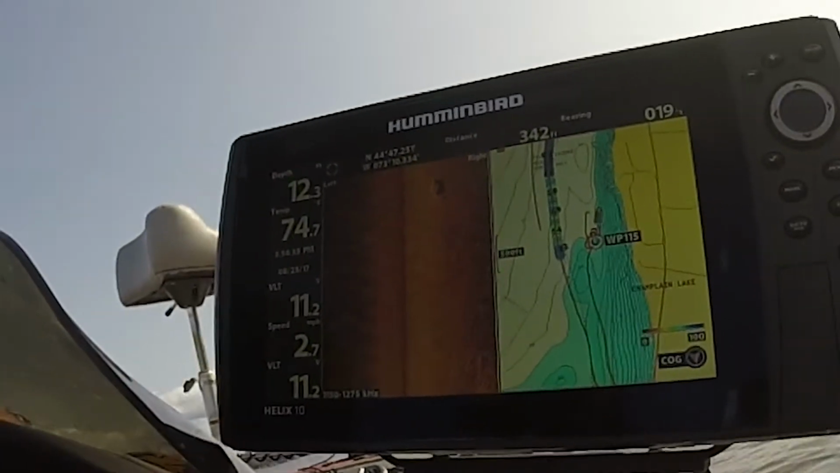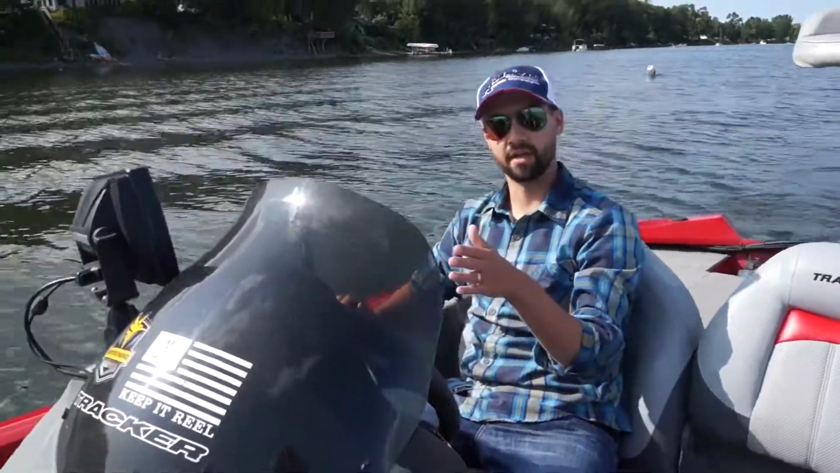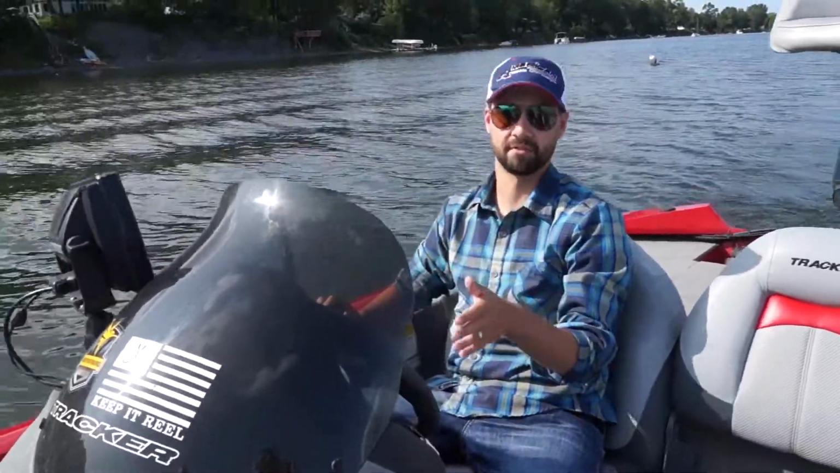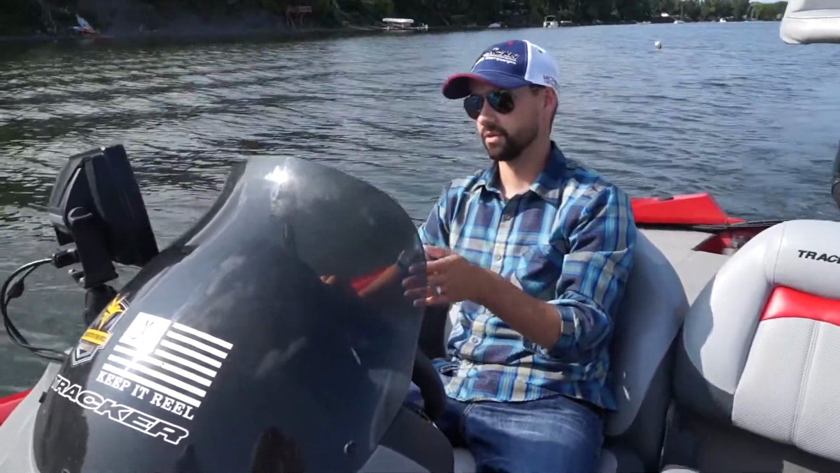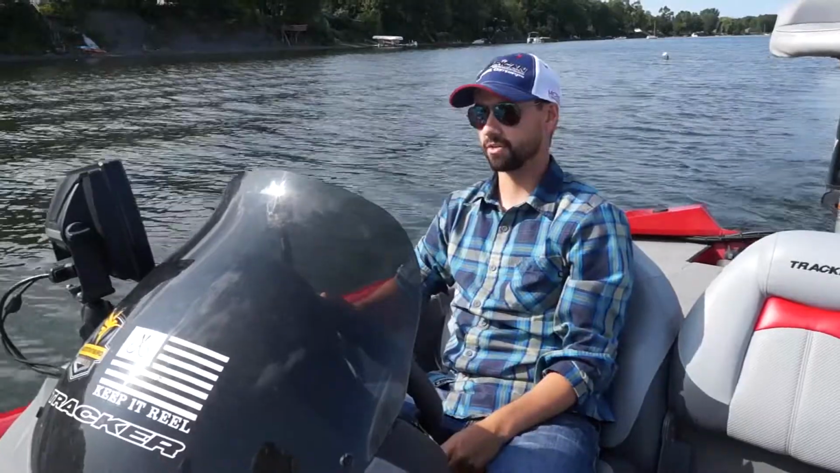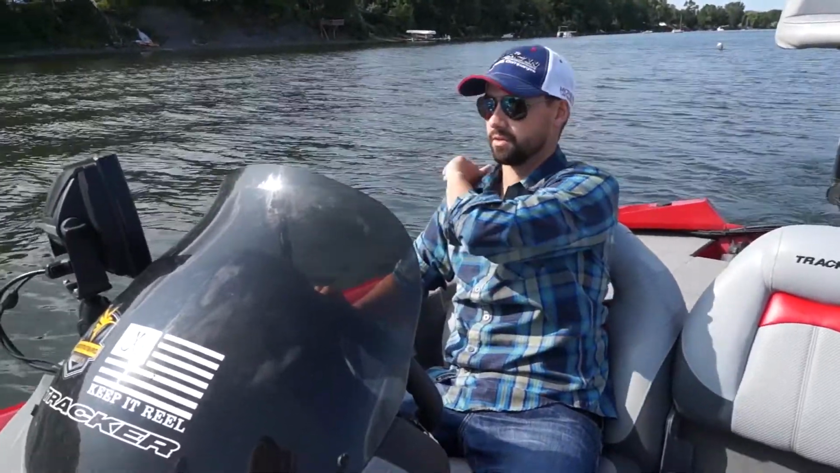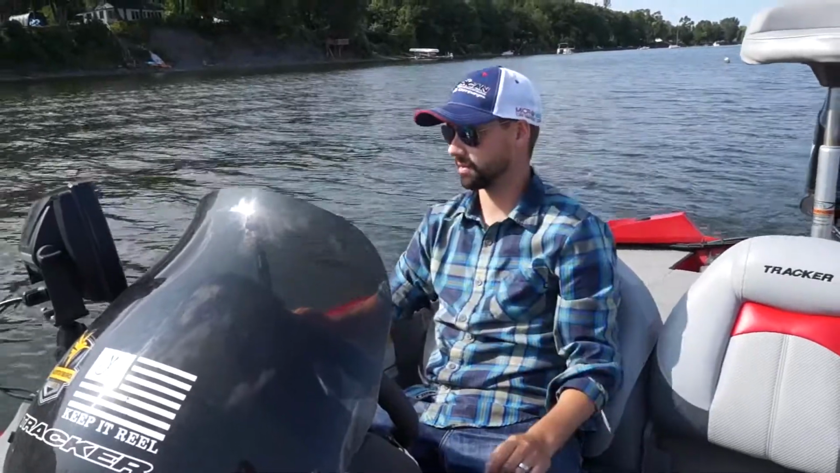I have a wave, that's the mooring right there, that little triangle piece. So what I'm going to do is I'm going to troll this line right here. That'll give me a baseline for where I can cast to. So when I'm going to fish, I'm going to flip my screen around, look back at it. I can also get a couple references on the shore. So there's a buoy here, there's a dock right here that I'm coming up on.